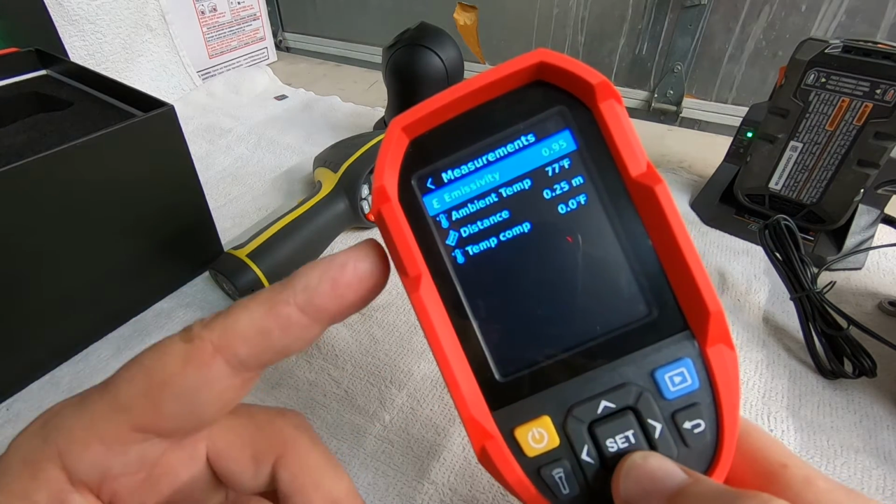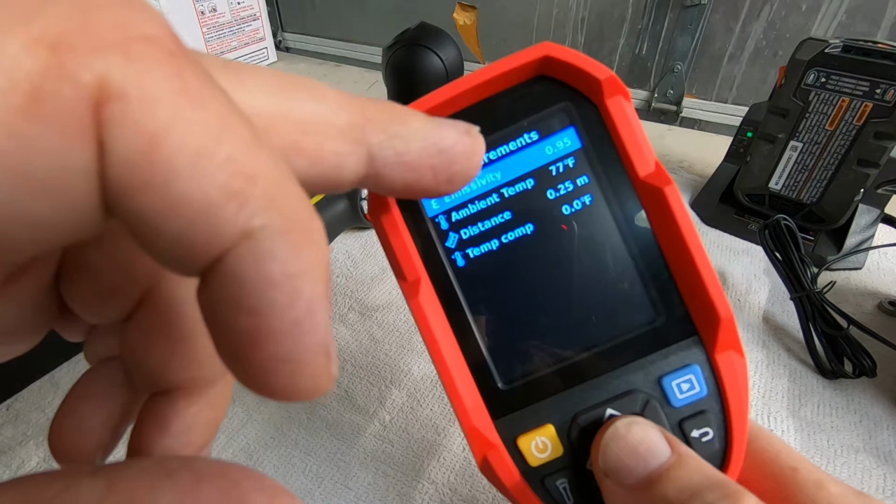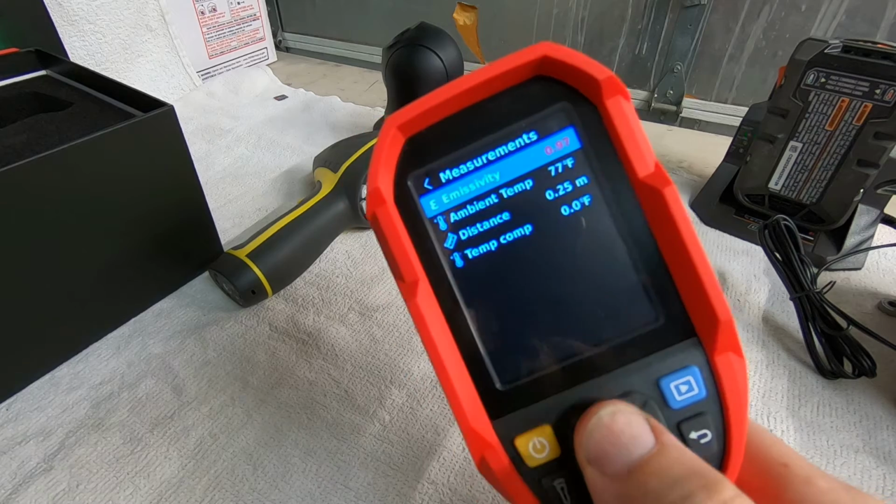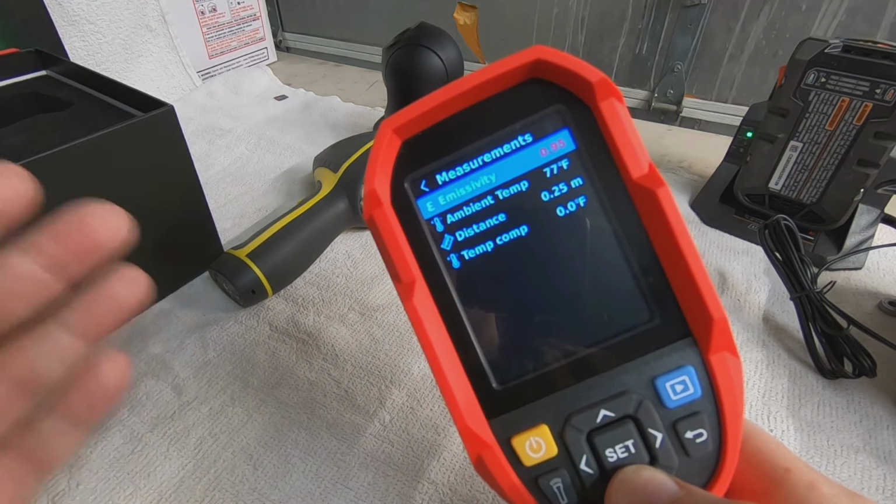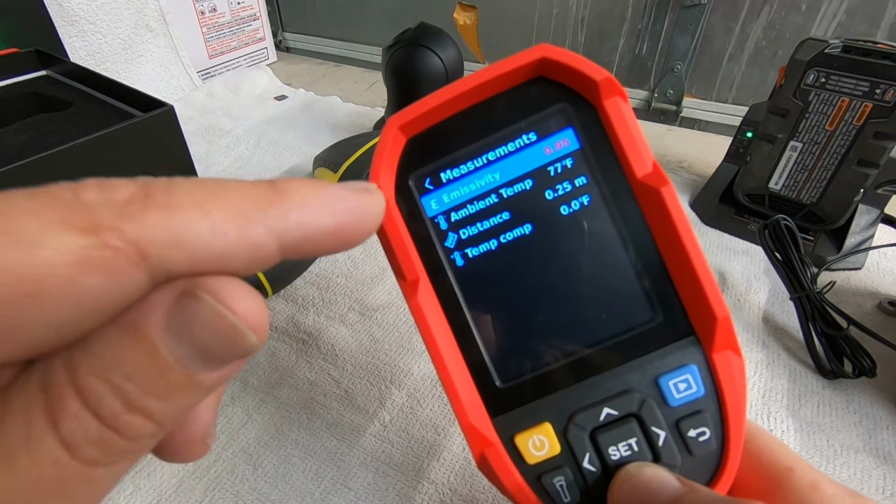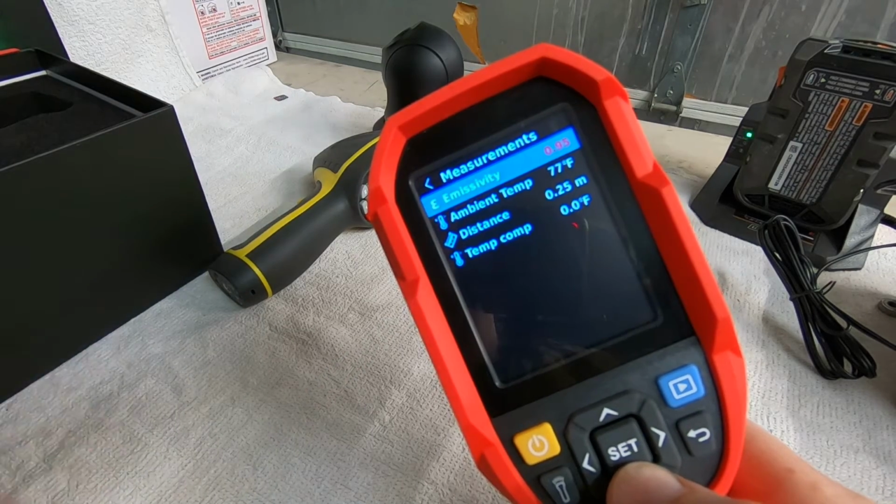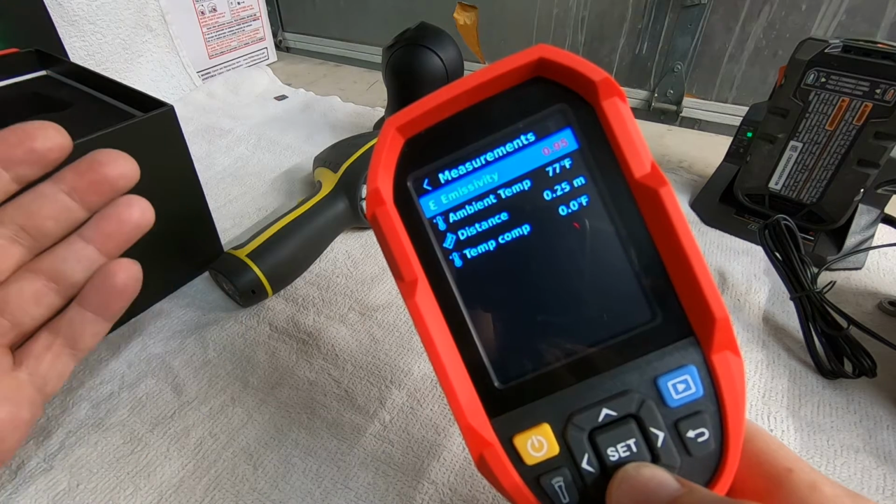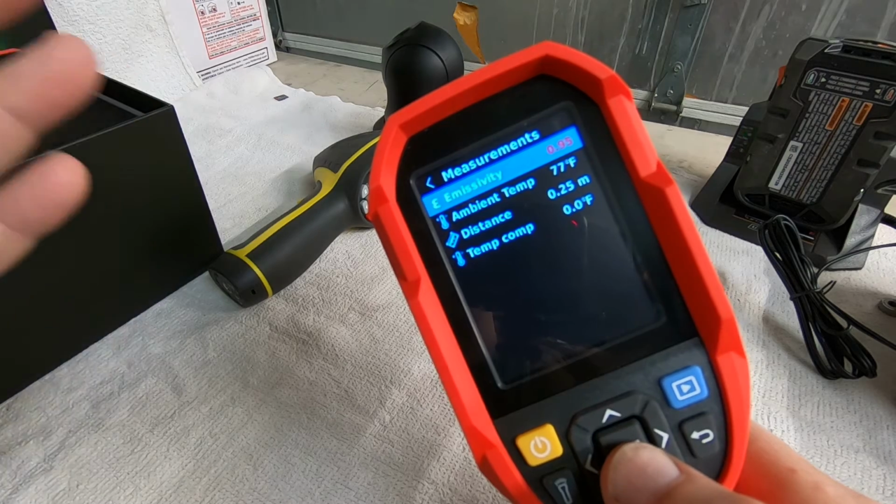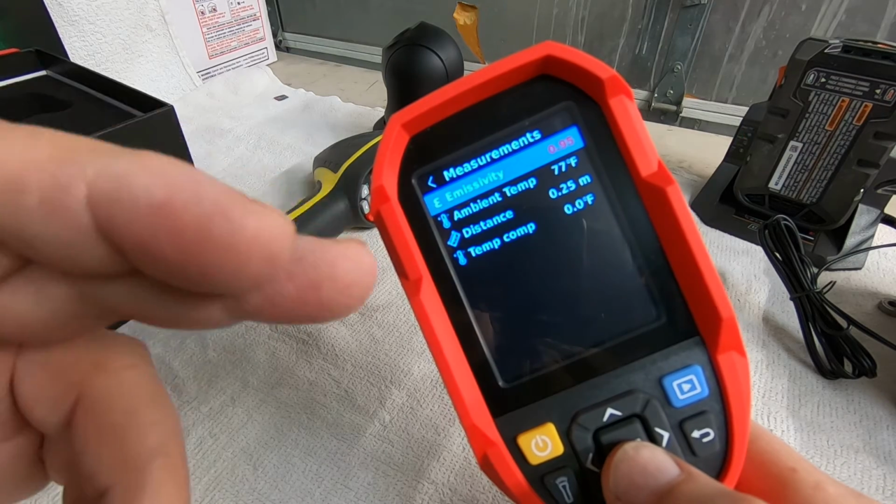You got your measurements. So this is the main one that you need to know about. So the emissivity, a very common number is this 0.95. Now you can change this to whatever you want. Within the emissivity scale, that's where that chart comes in, where you got to look at it and depending on the material, you want that set to as close as possible to get the most accurate temperature readings. Now, if it's not set right, and all you really care about is being able to see the differences in the heat, that's not really that important.